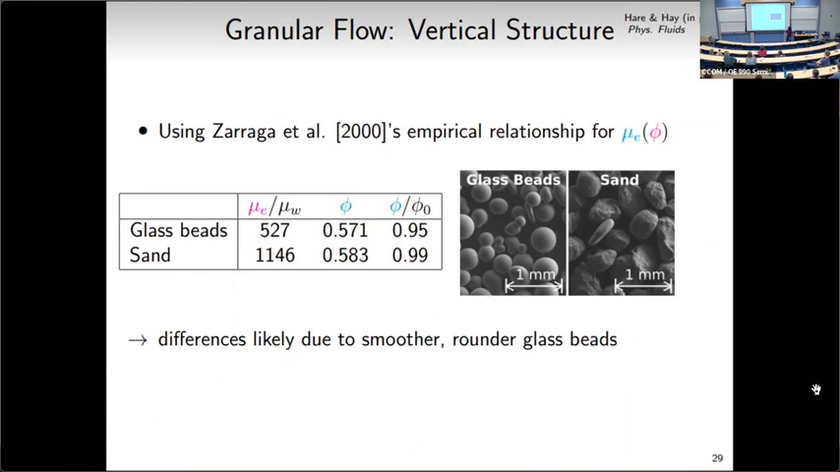Based on their relationship and the best fit from the parameters from the model, we get an effective viscosity for the glass beads, the moving layer of glass beads, that's 500 times larger than that of water, and for the sand, 1,100 times larger than water. We're thinking that these differences are likely due to the fact that the glass beads are a lot smoother and rounder than the angular pieces of sand.